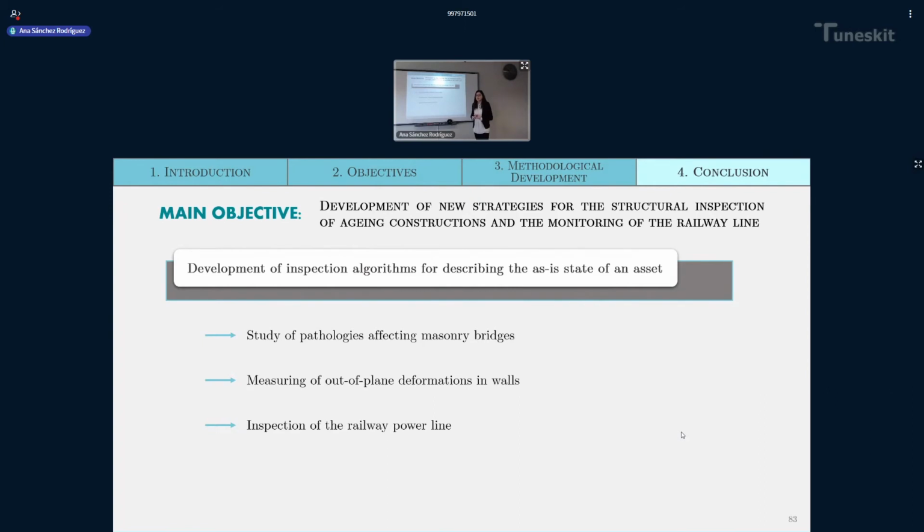And I can say that the methodology created for detecting the out-of-plane deformation of a masonry wall also worked fine with detecting pathologies for the spandrel walls of masonry arch bridges. Moreover, I've also created algorithms for the inspection of the railway power line.